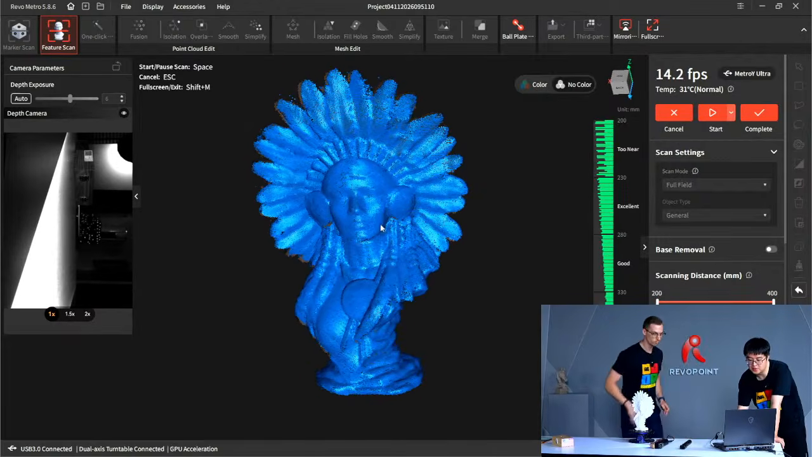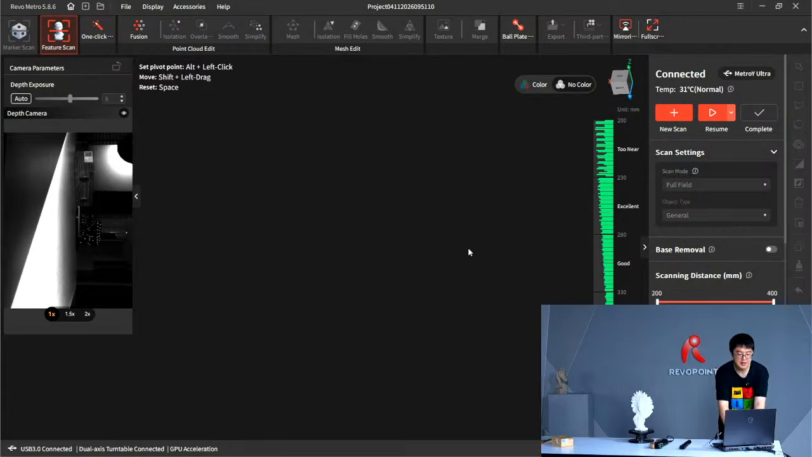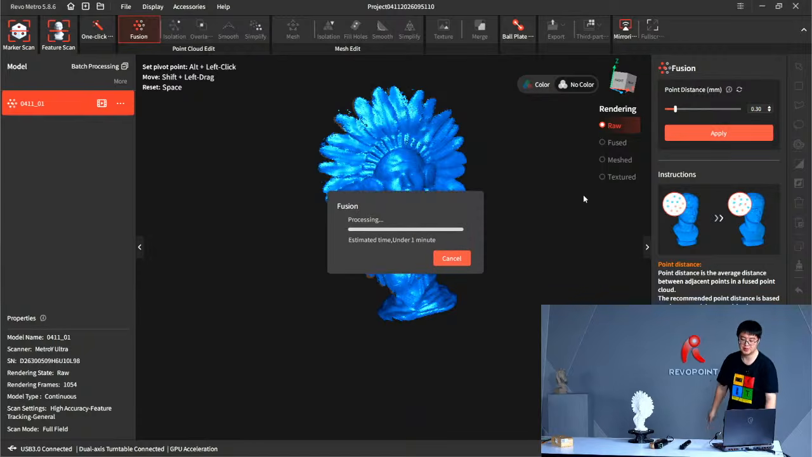So the result is a bit more rough in this full field mode. But you guys will see the difference after the fusion. So again, for the fuse, let's turn it to 0.30.